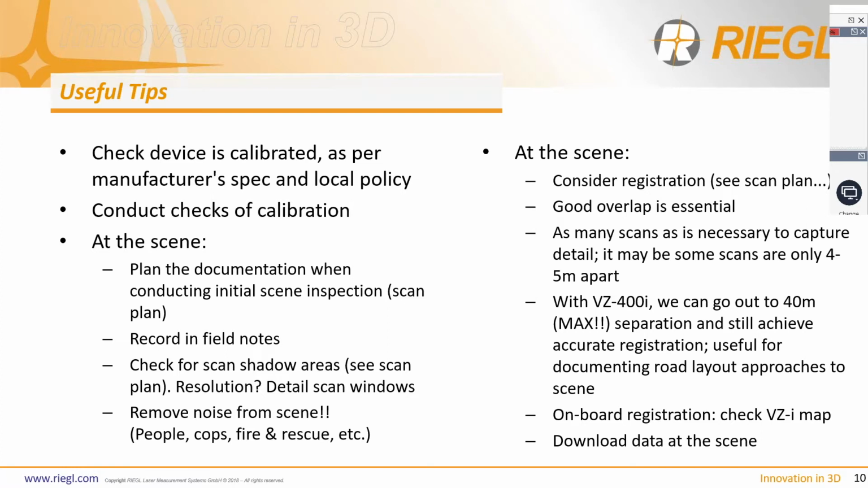We also need to consider our registration. So again, back to our scan plan. Good overlap is essential. That's the same with any scanning technique. You may need to do as many scans as is necessary to capture the detail, and some of those scans may only be 4 or 5 meters apart, if that. But as Jill pointed out a slide or two ago, with the VZ400i, we can now go out up to 40 meters maximum separation and still achieve an accurate registration. Now, this is particularly useful for documenting the road layout approaches to the scene, where you just need the road markings and the signs and such like.